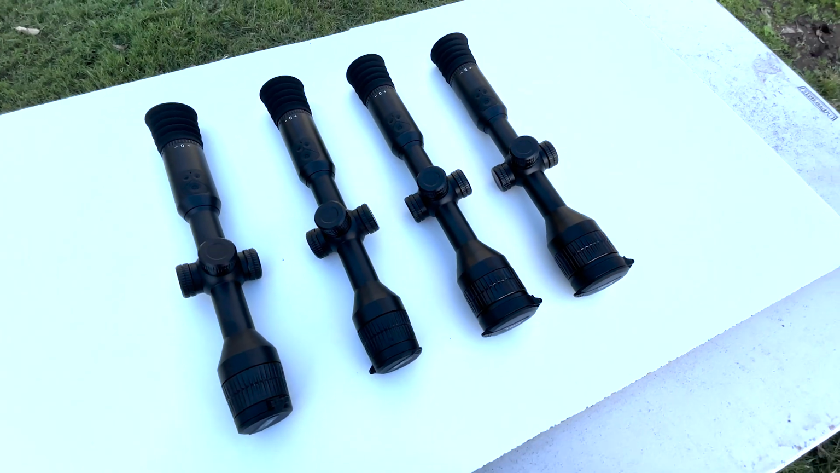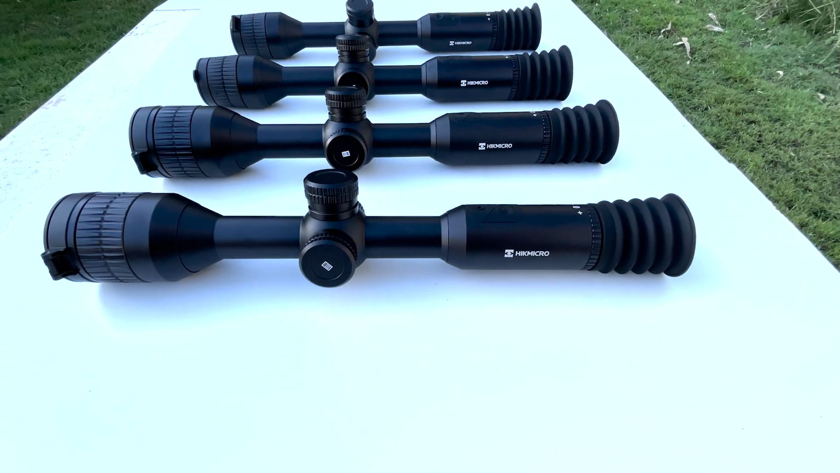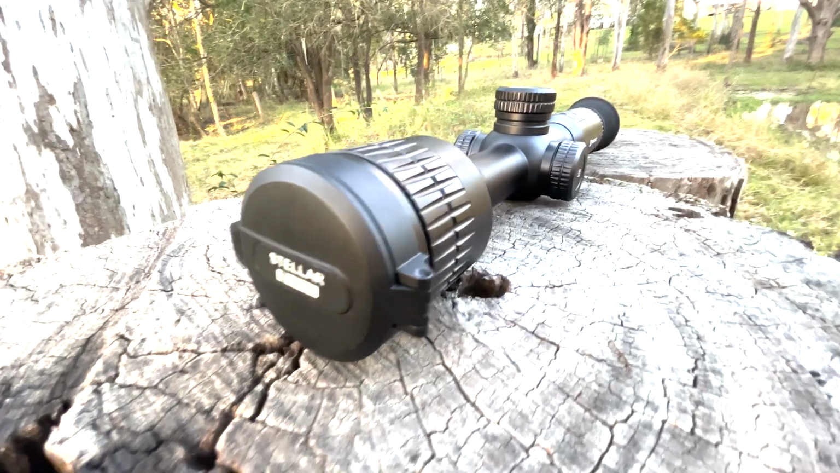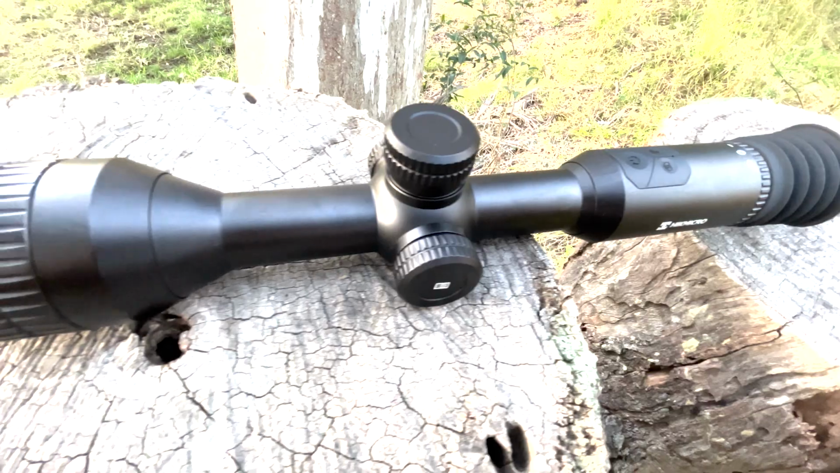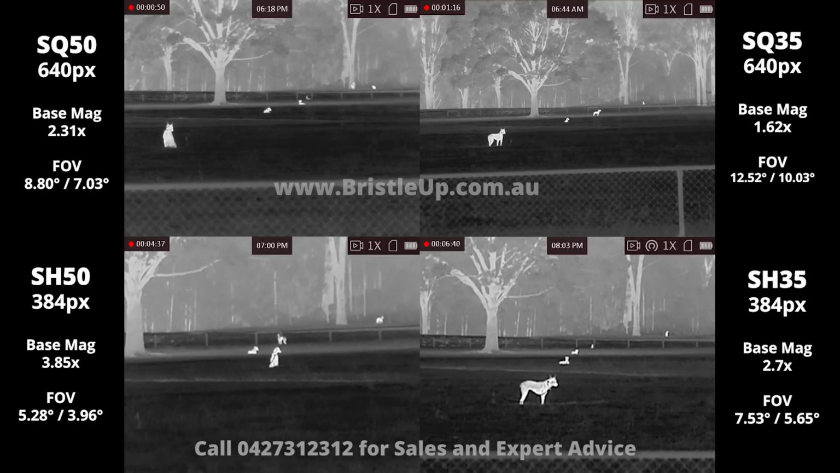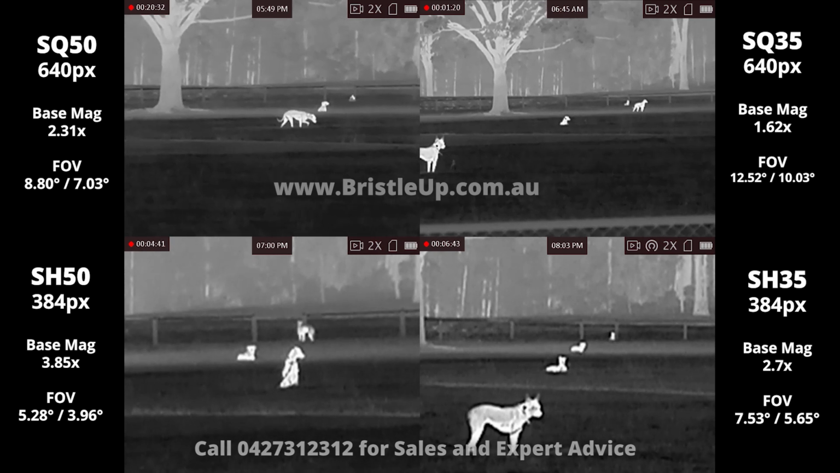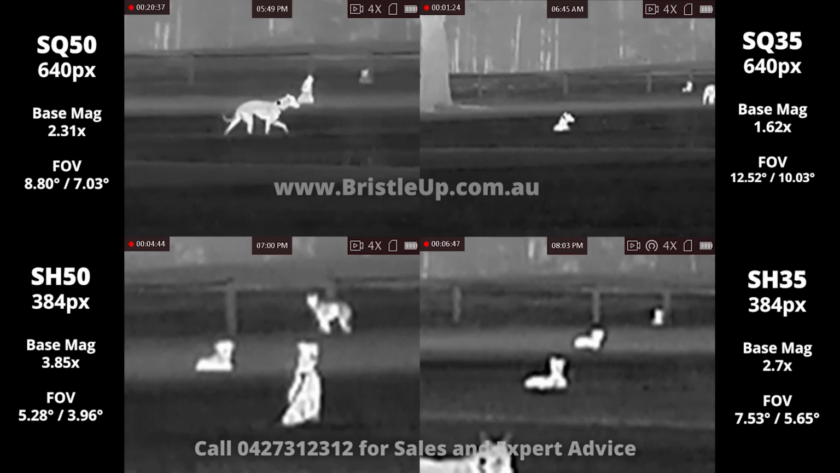So that's the two ways on how to upgrade the firmware on your Hikmicro device. It's a good idea when you first get your device to upgrade it because you don't know what update is currently on it. Especially if it's a scope, you might be missing out on some important zeroing upgrades and improvements. So you're best to upgrade before you take it out and sight it in.